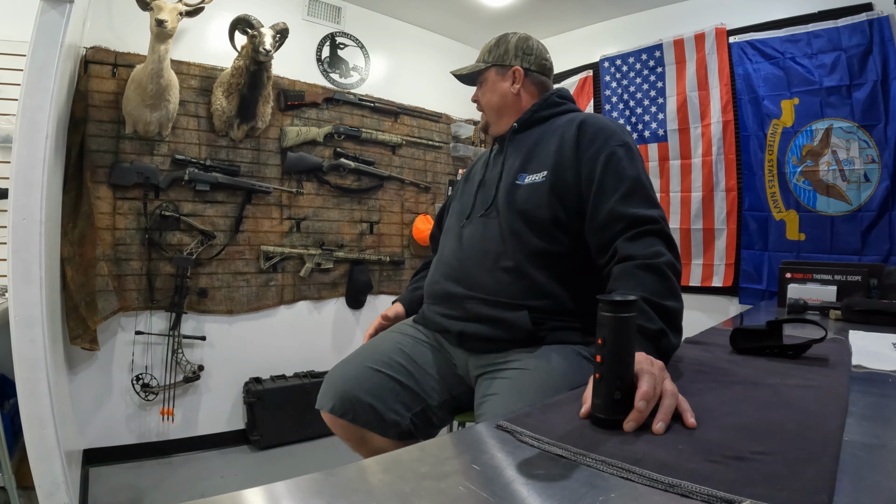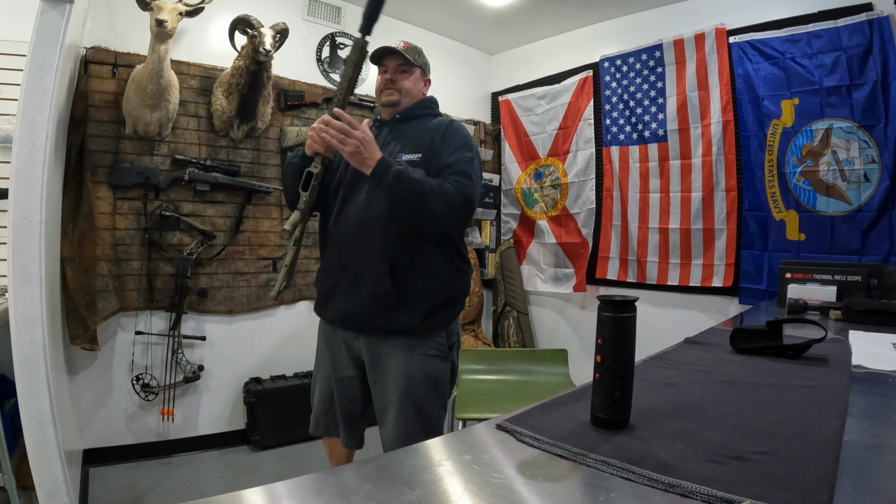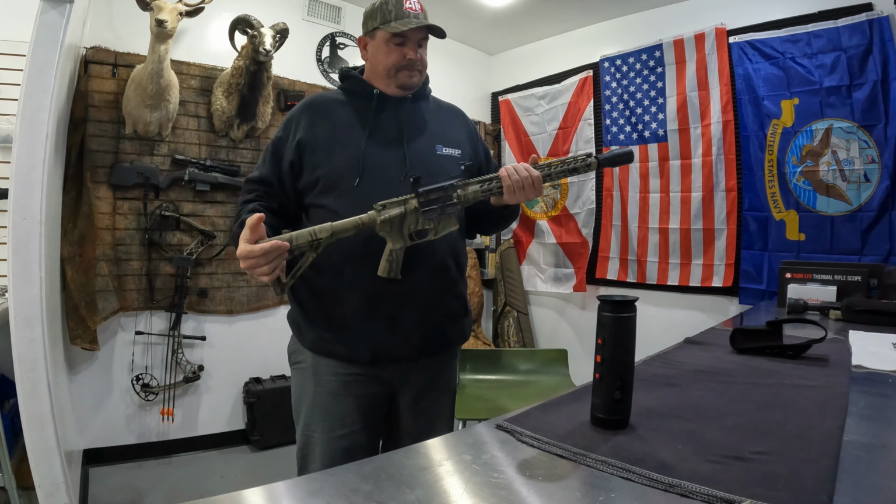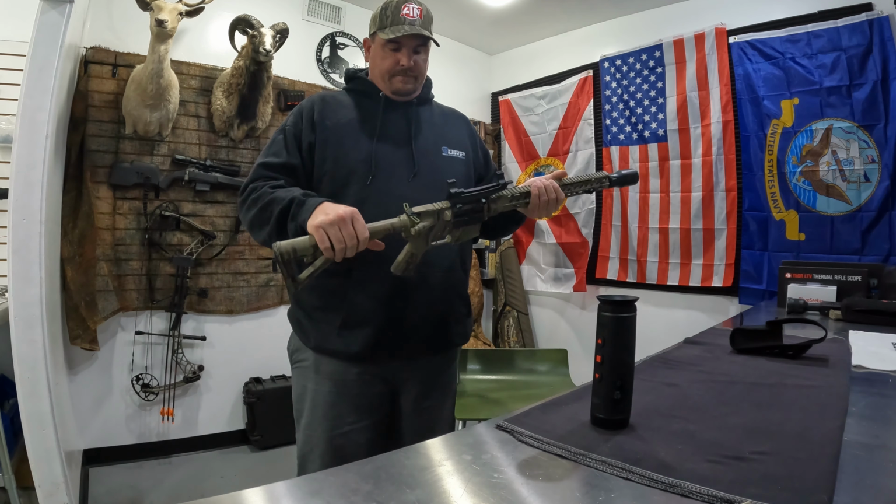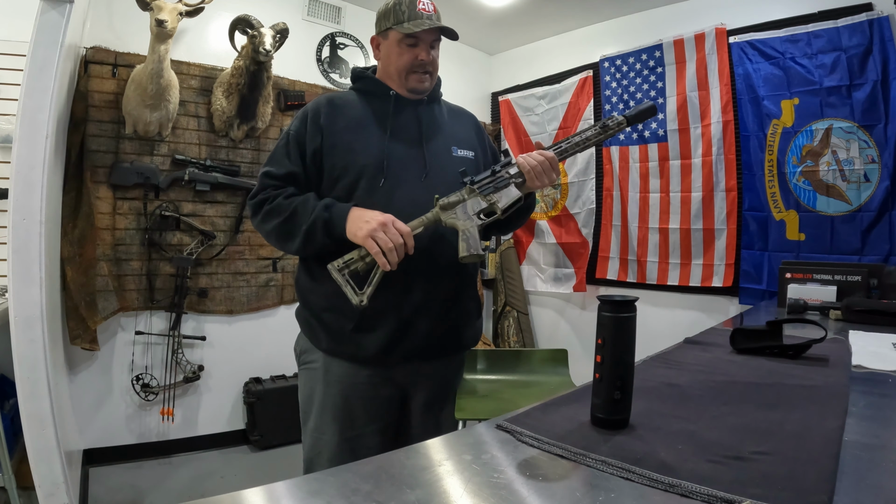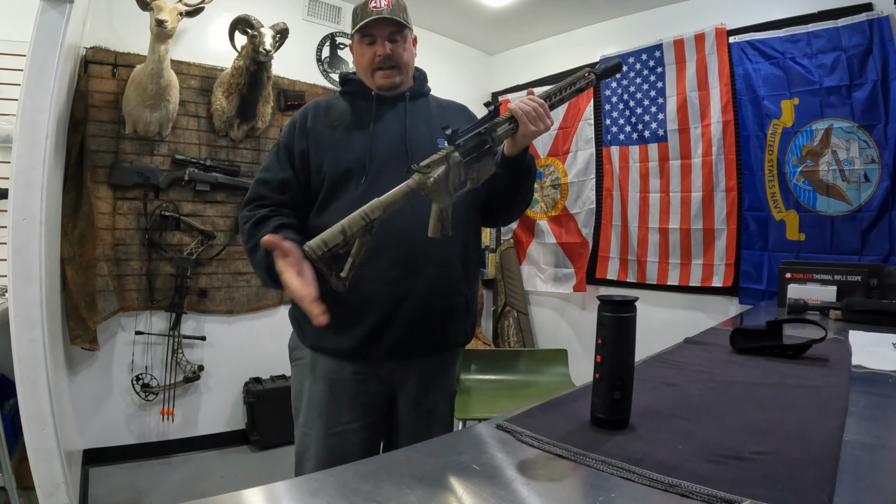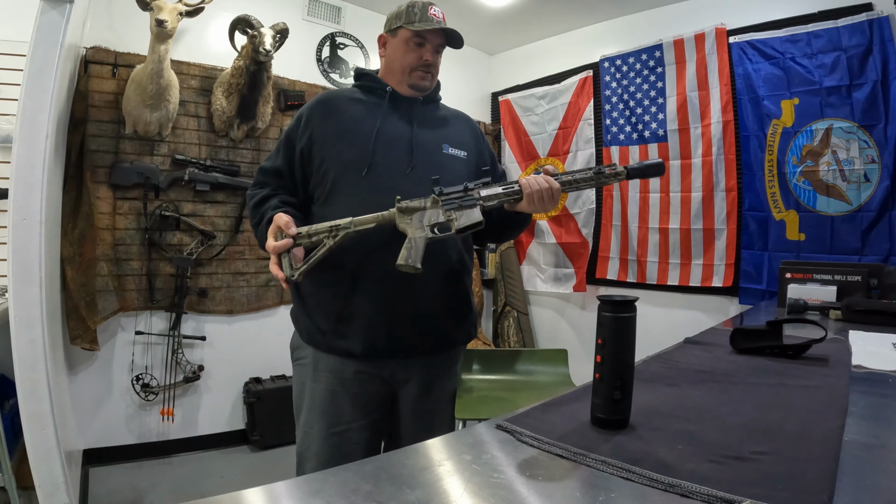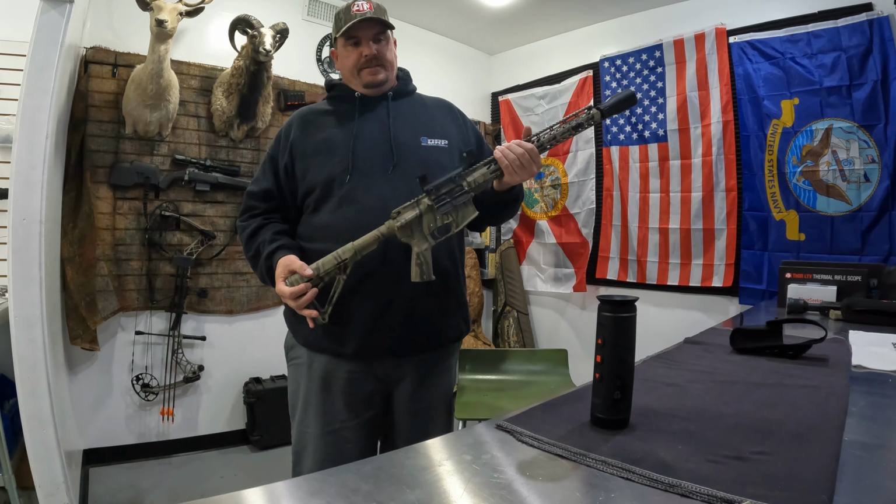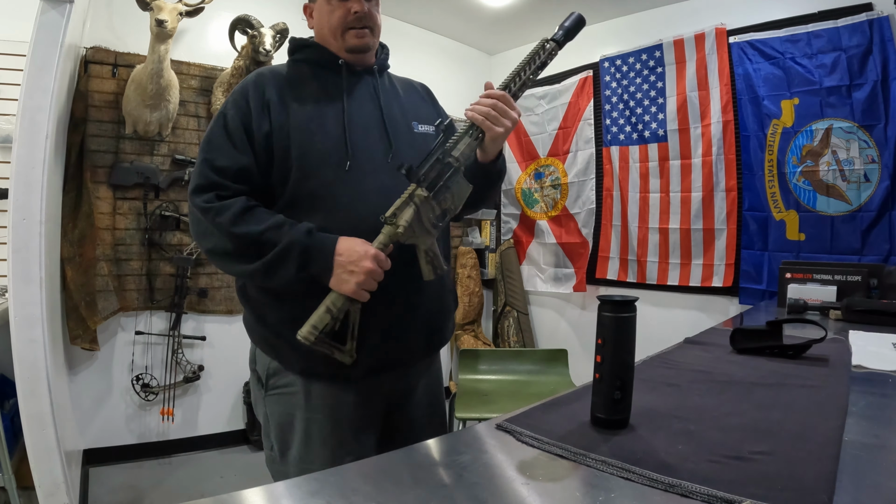Just as an example, my AR-15 began life as a $400 Anderson rifle. I added the suppressor. I didn't like the trigger, so I changed the trigger. I added a bigger ambidextrous charge handle, and I keep a Thor LTV thermal on here. And I have shot a lot of hogs with this. It works great. Would I have shot any more hogs if I had a $4,000 AR-15? No, I would not. So I don't have a $4,000 AR-15.